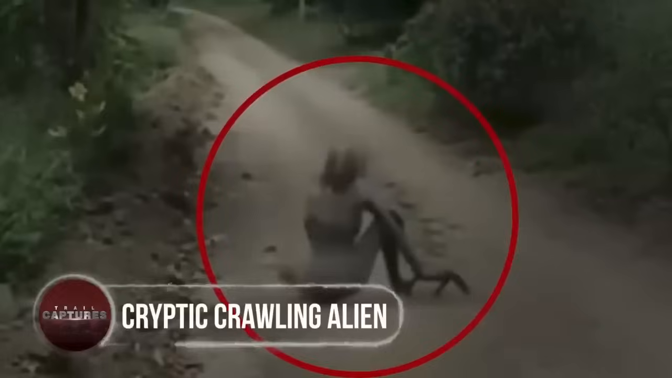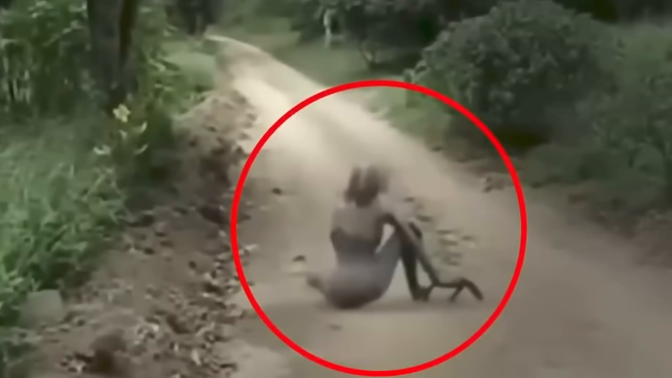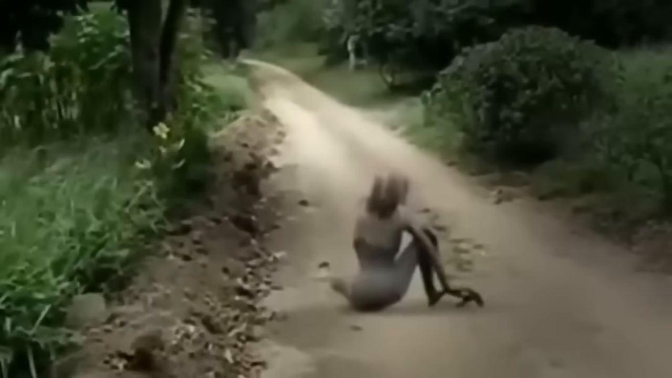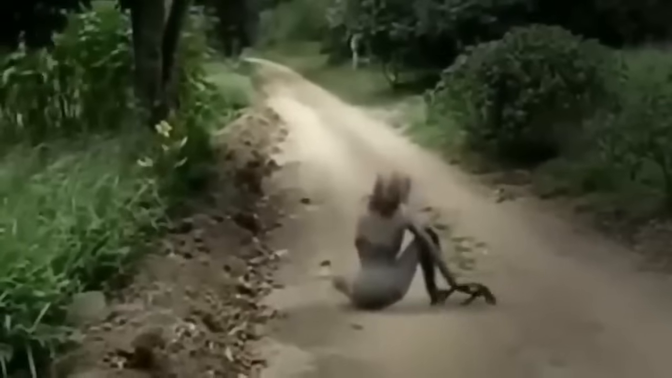Cryptic crawling alien. On a dark road in an undisclosed location, a bizarre sight left many wondering about the existence of extraterrestrial beings. A strange, otherworldly creature resembling an alien was caught on tape, awkwardly crawling in the shadows. Its peculiar features, such as abnormally large and pointy hands, made it appear eerie and unworldly. The head was unlike anything known to mankind. Was it someone in a costume, or a genuine enigma from beyond the stars? The puzzle remains unsolved, shrouded in the mysteries of the universe.